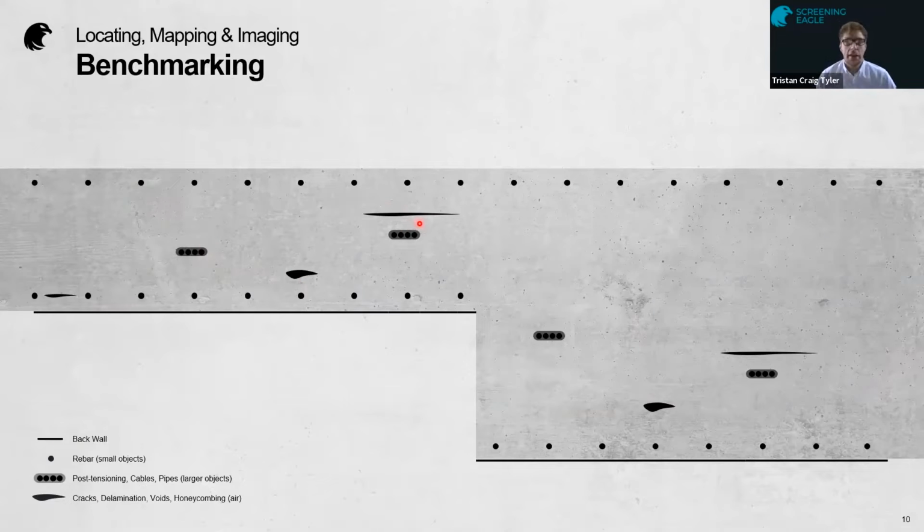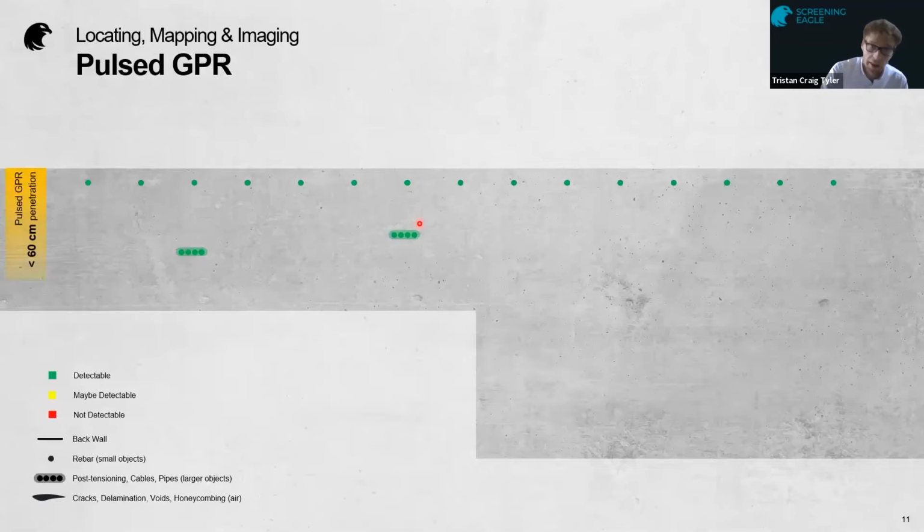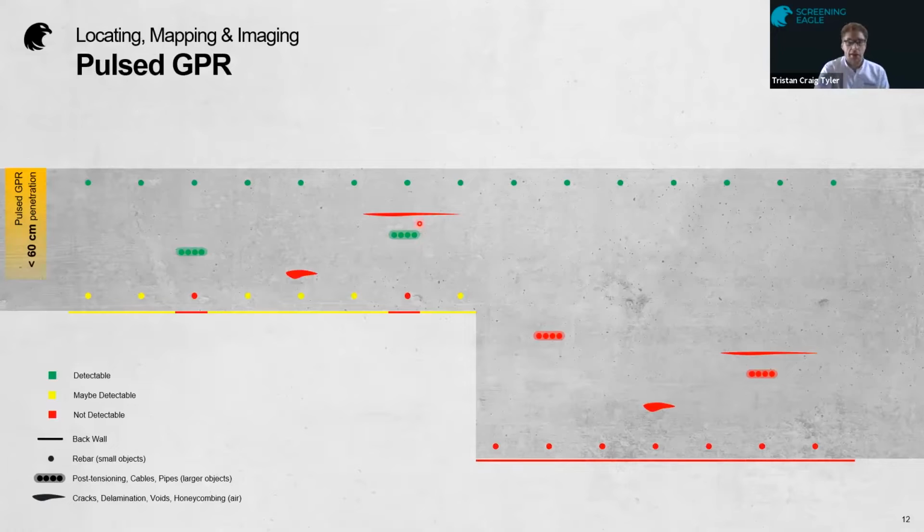Traditionally, if you were to go on site and use a pulse GPR, which is what about 90% of the industry did before we produced our step frequency continuous wave system, you would get the first layer of rebar quite nicely, usually any ducts or large pipes that aren't too deep, but you'd have some limited detection in terms of finding delaminations.